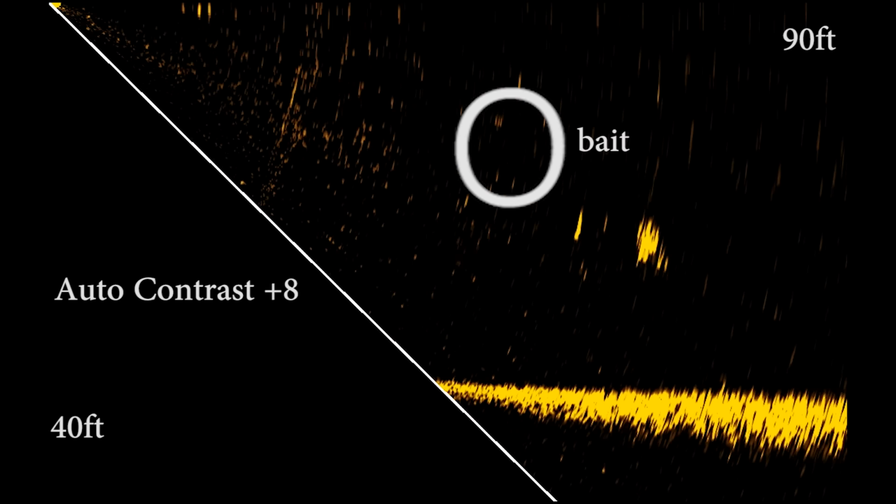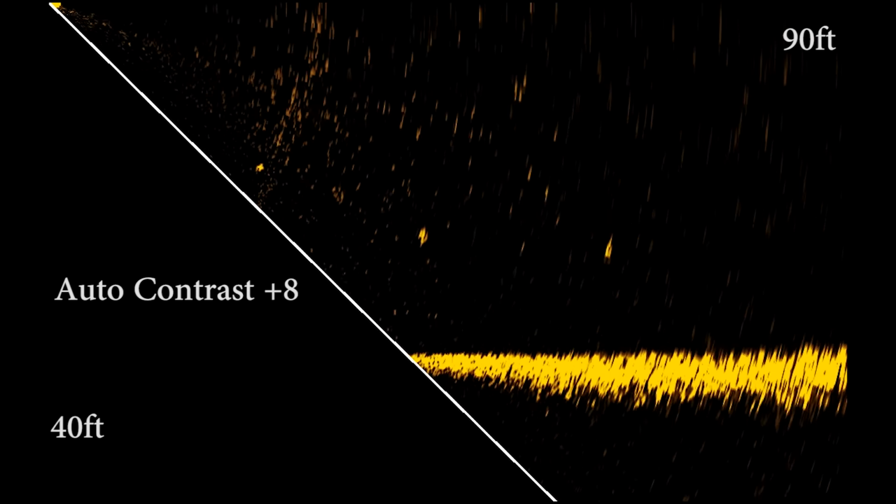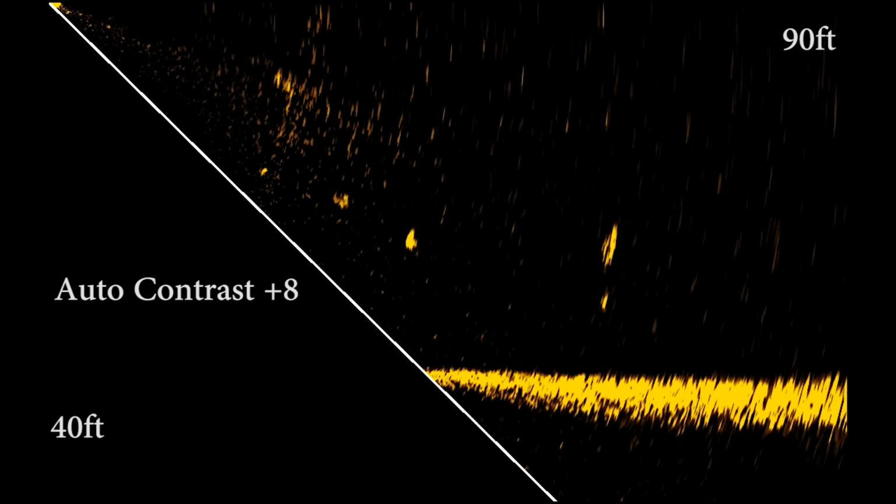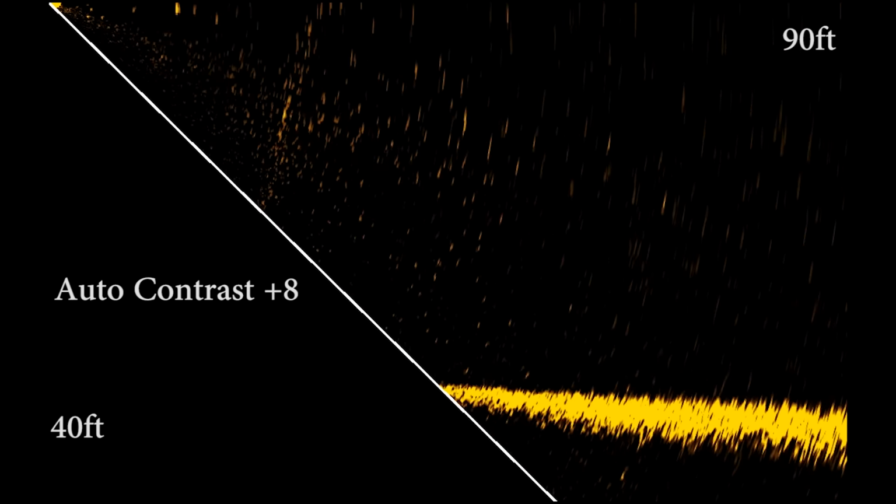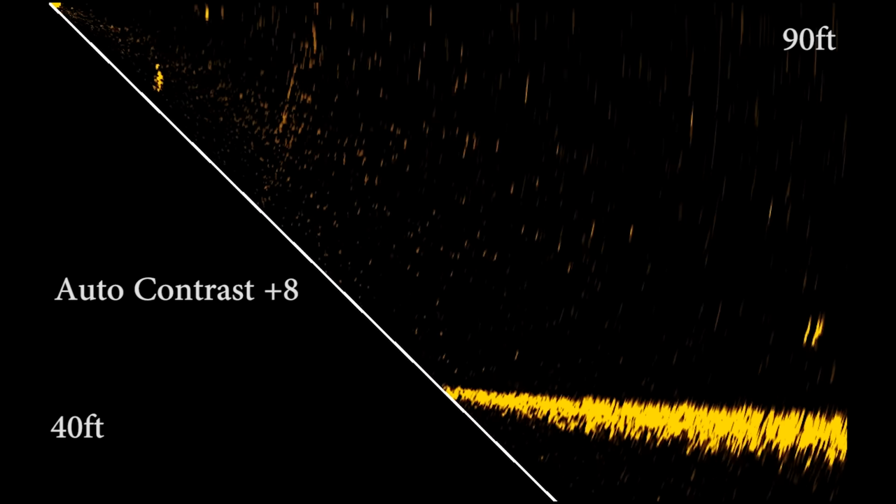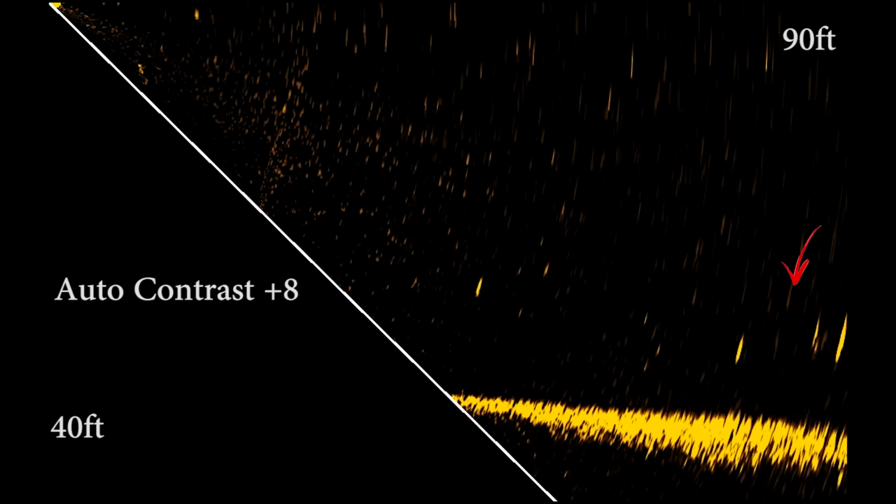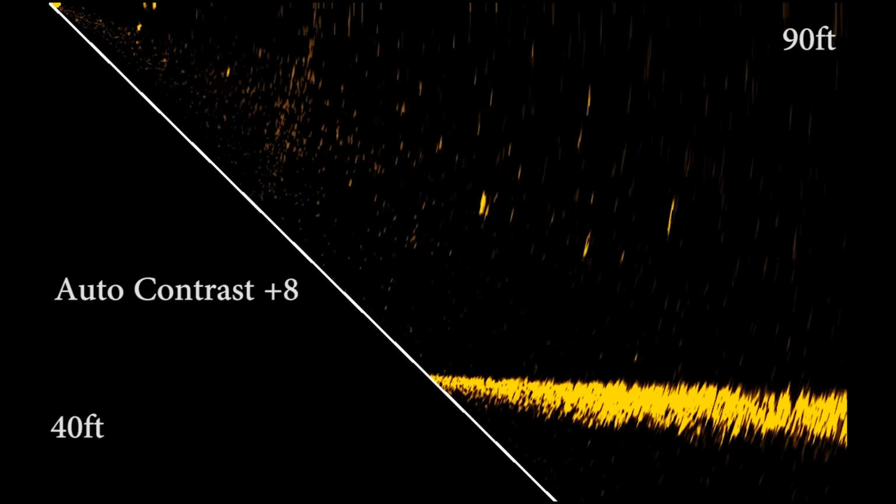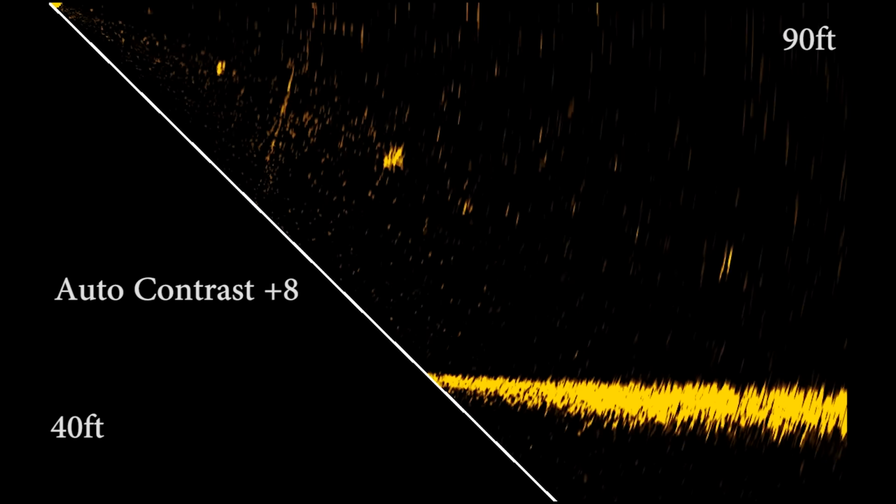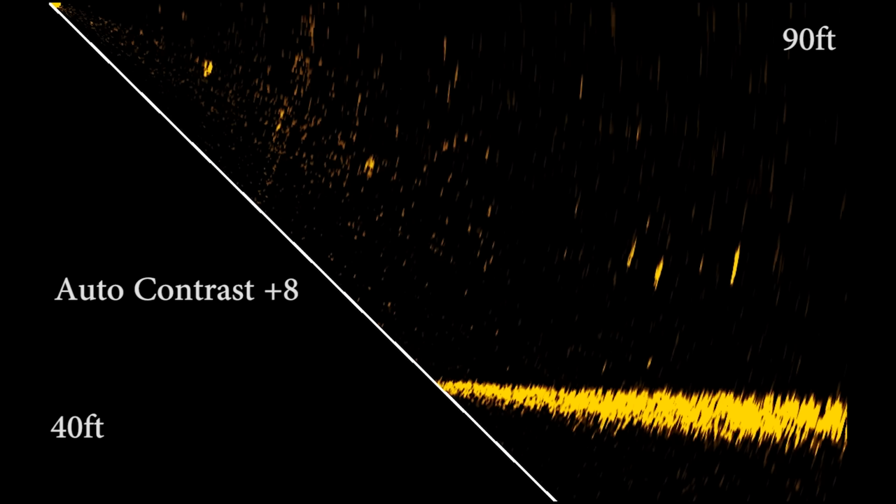I've just panned around with the electric, trying to get a clearer view of what's going on. Looking around in general, there's a bit of bait popping up here and there. Fish suspended as well. There's a fish there, just came up on the bottom. There's another one on the bottom there. So you can definitely see fish. There's no problems with that at all, and that's out at 90 foot.